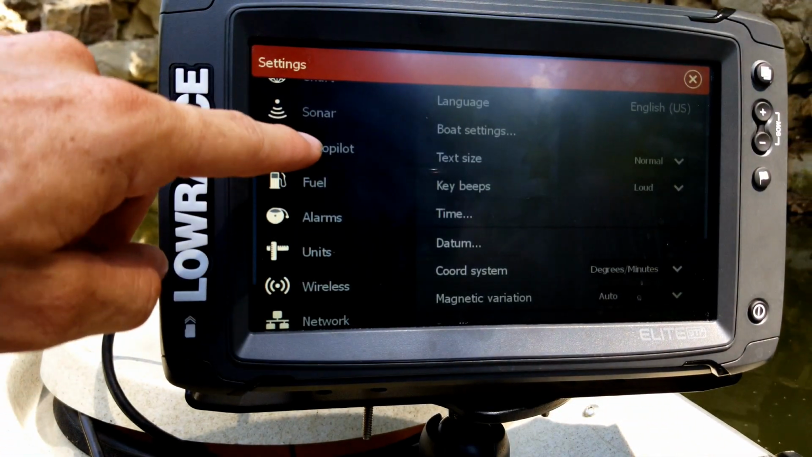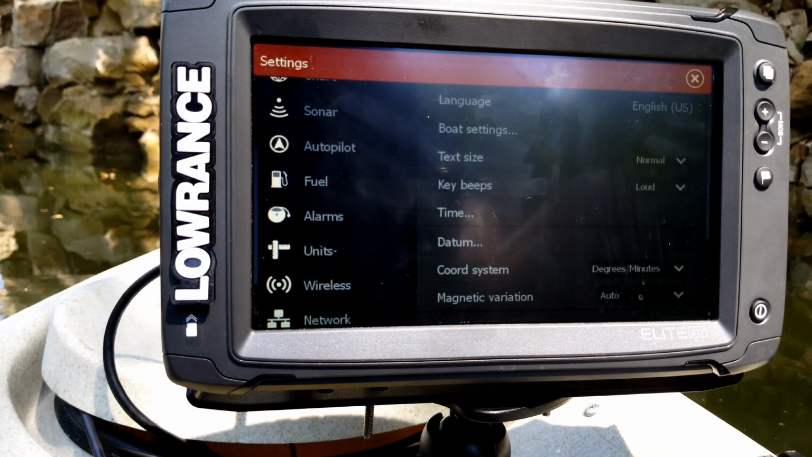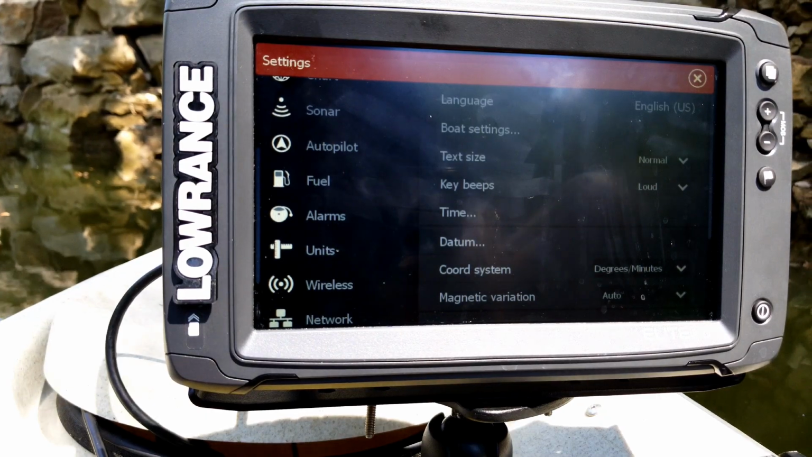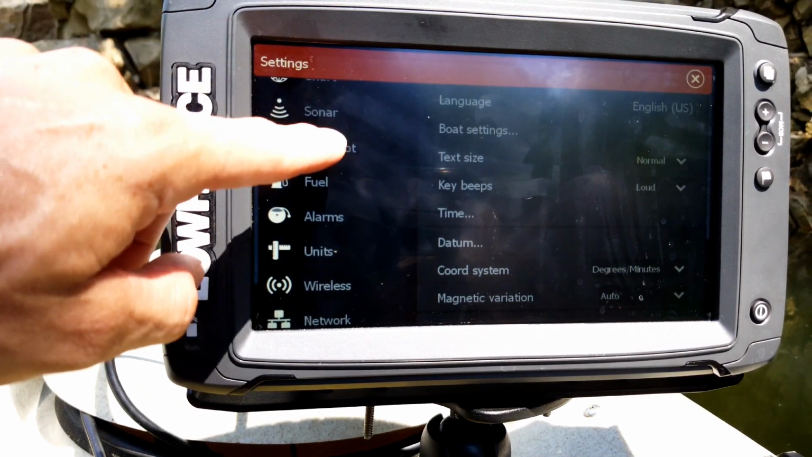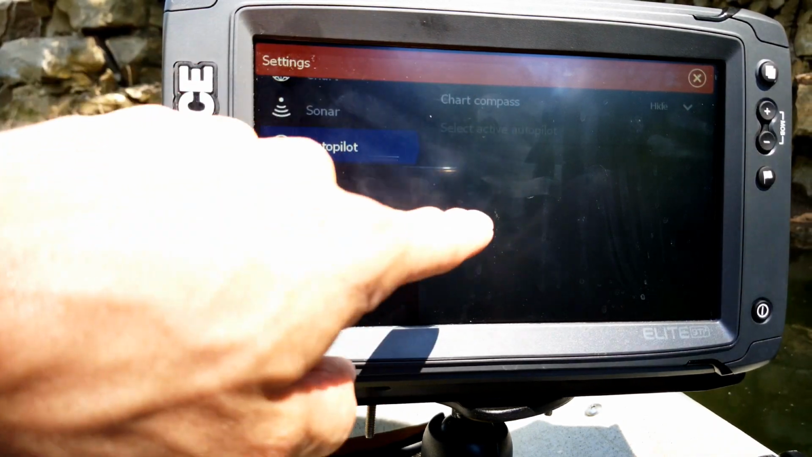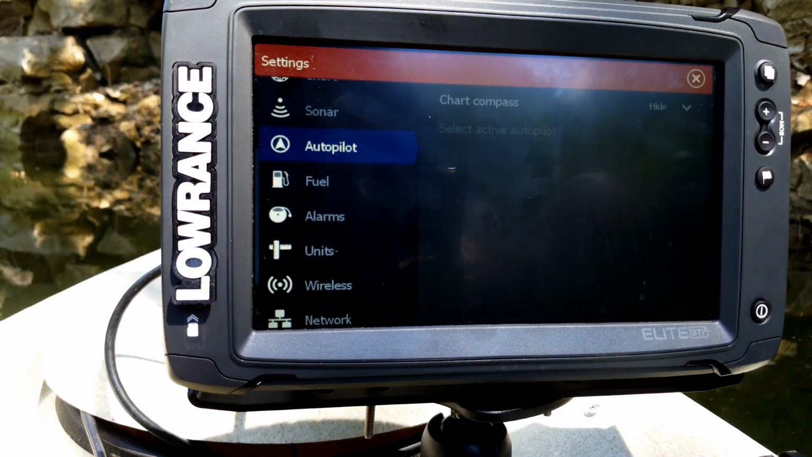Now you have the ability to control your autopilot, which this unit only runs like the XI5 autopilot, as well as the new Ghost autopilot. It doesn't do an outboard. So like I said, if we click on there, it just allows you to turn on this compass that'll come up on your map, or to go in and choose the correct autopilot that you're using.